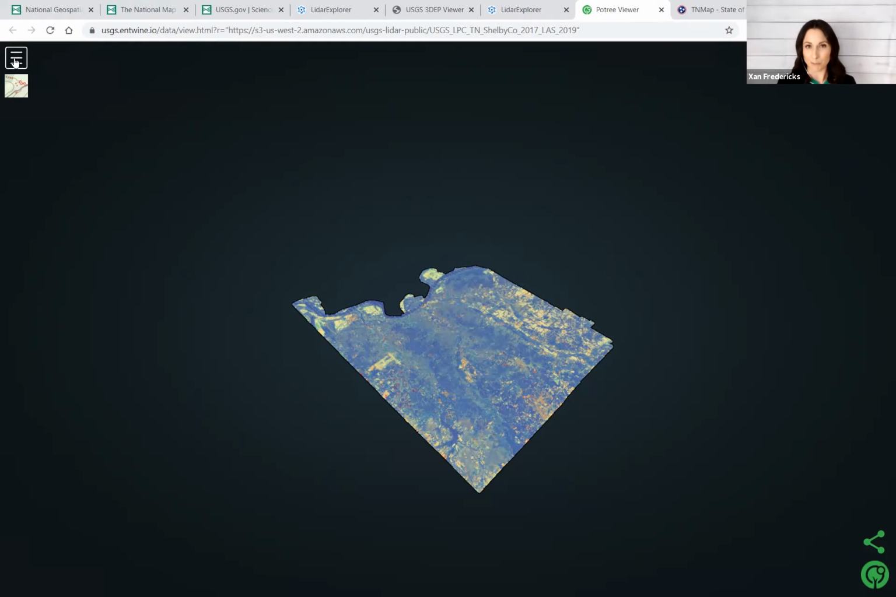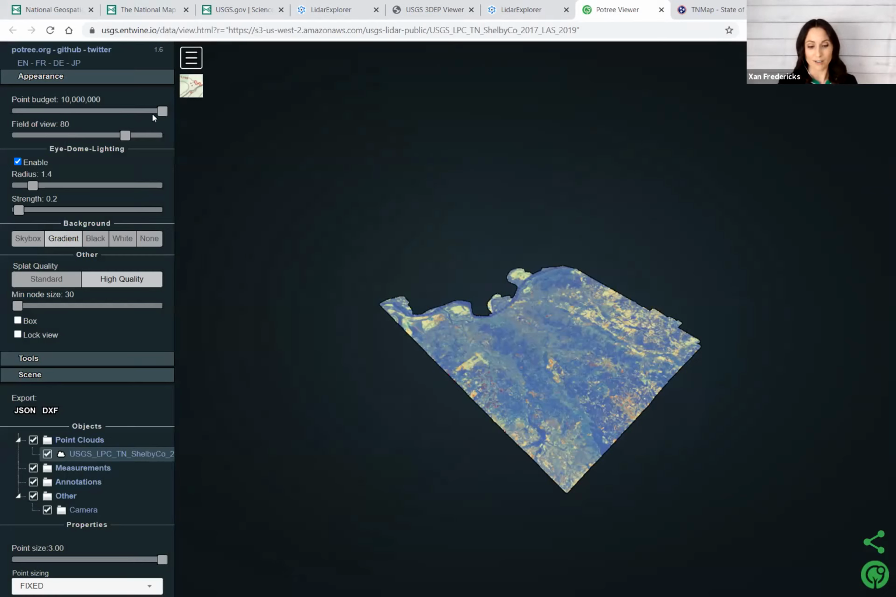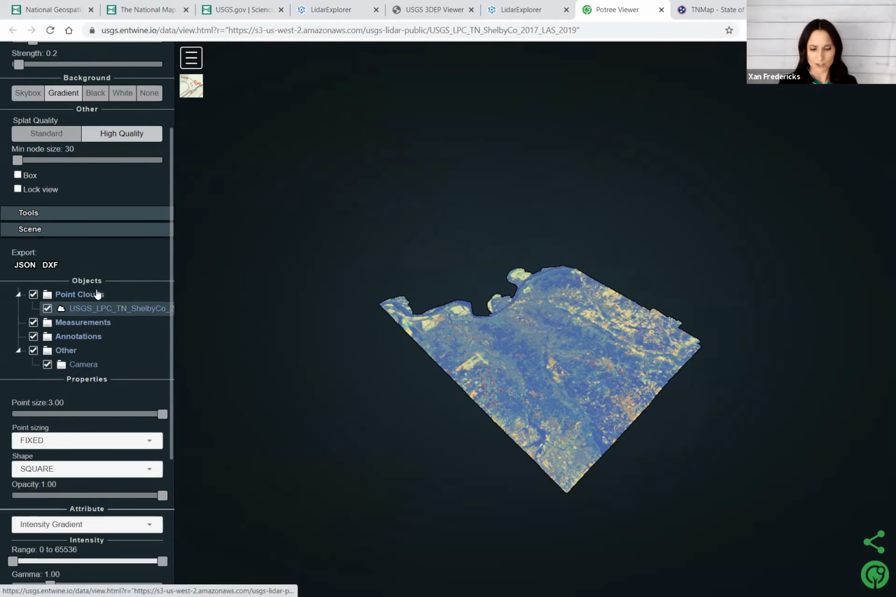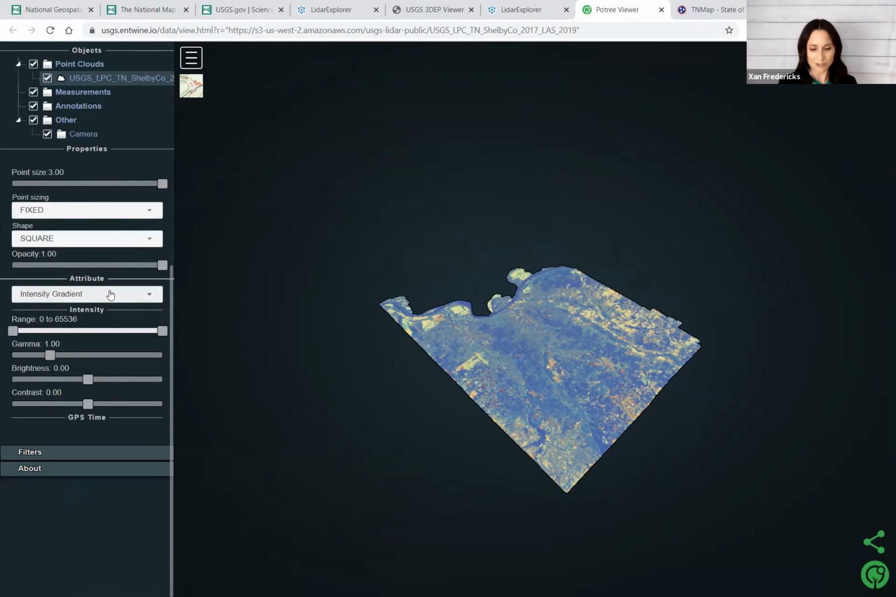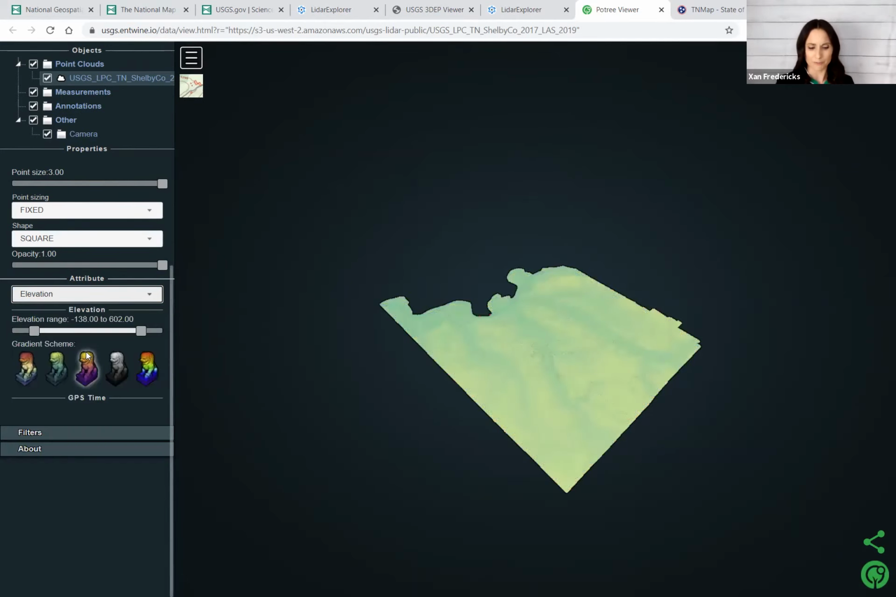If I use the little hamburger in the upper left, I can open up the different tools. Right now I'm viewing a point budget of 10 million points. So that's probably why it's taking a bit of time to render, but also based on the coloring and the density, I'm looking at a lot of points. If I scroll down, I can say, first of all, let's look at the elevation instead of the intensity, because sometimes it's a little bit easier. We're more familiar with that. And let me change it to this gradient scheme.